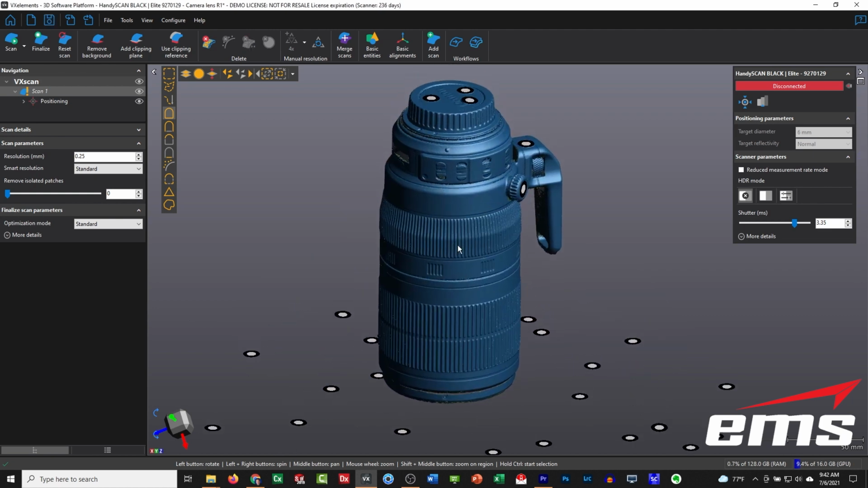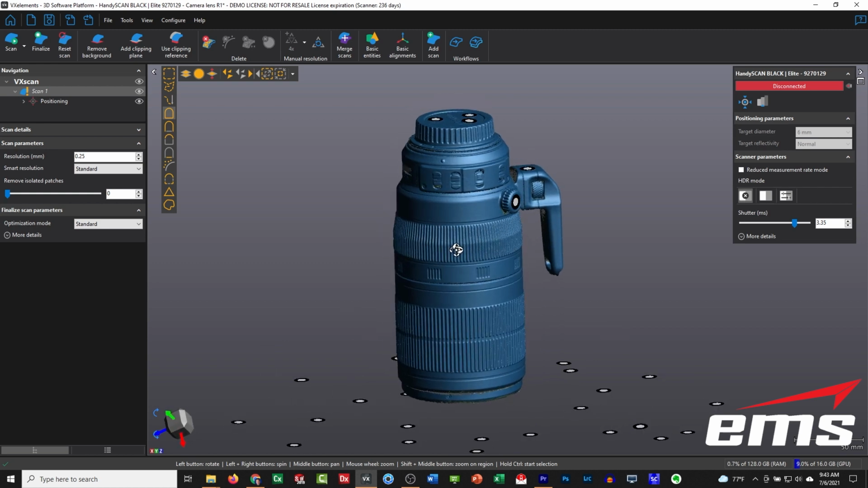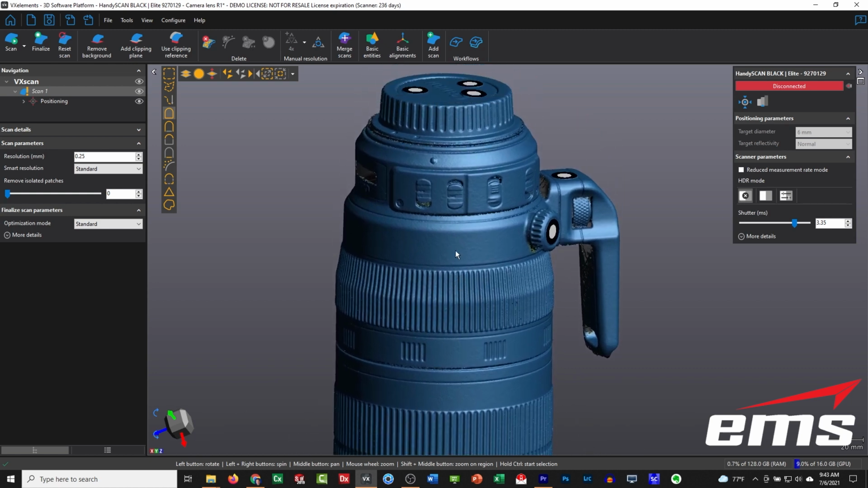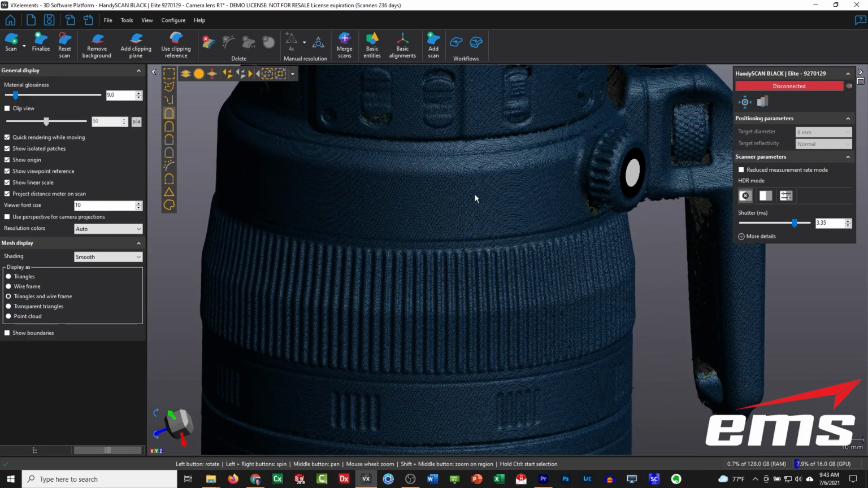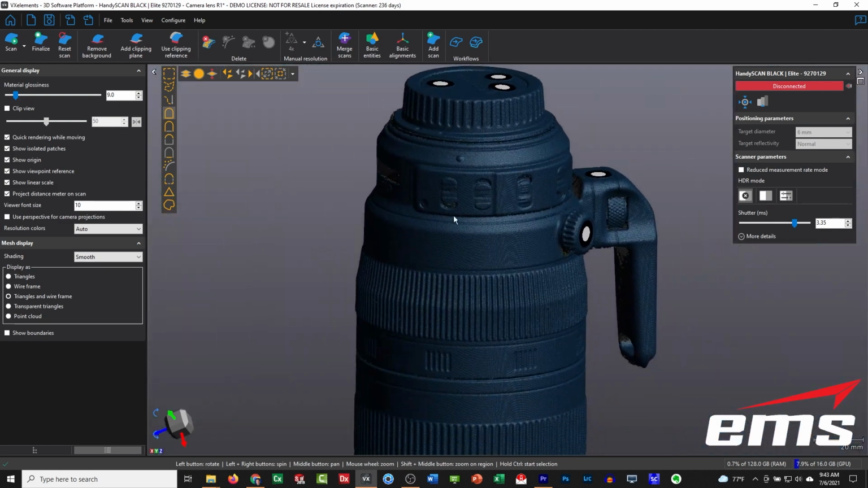Okay, so let's talk a little bit first about why the smart resolution now exists. If you look at this lens, you've got some fine areas where the grips are, the buttons, the lens cap, the knurling, etc. If you want to scan this and get good detail, you can see right now I'm set to 0.25 millimeters. If we zoom in, you can see what that looks like. In order to pick up this detail, I need a pretty tight resolution.